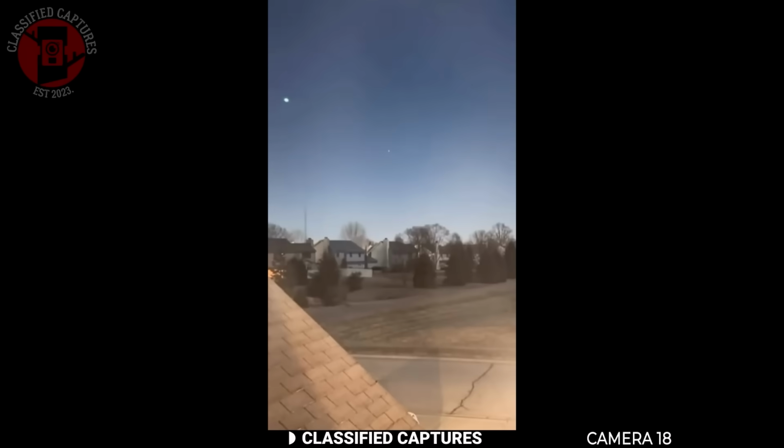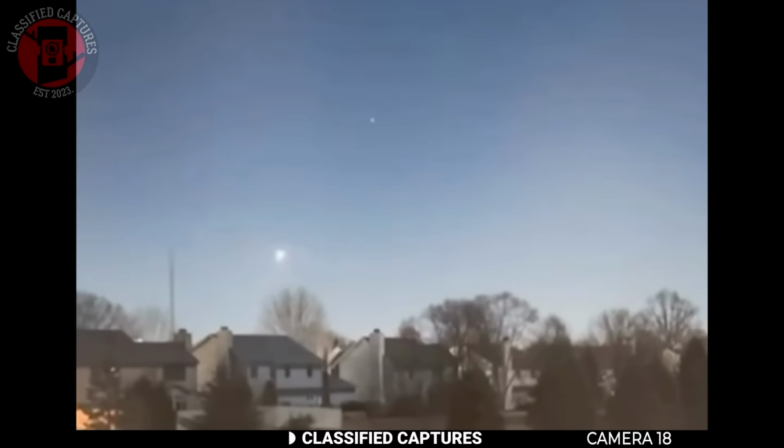A home security camera was set up facing a quiet community. As dusk fell, the camera picked up something strange. A sudden flash of light, followed by what looked like an orb zipping by at high speed.